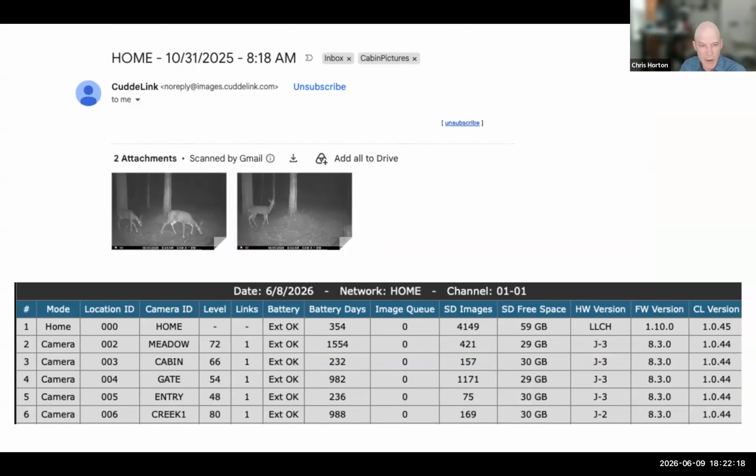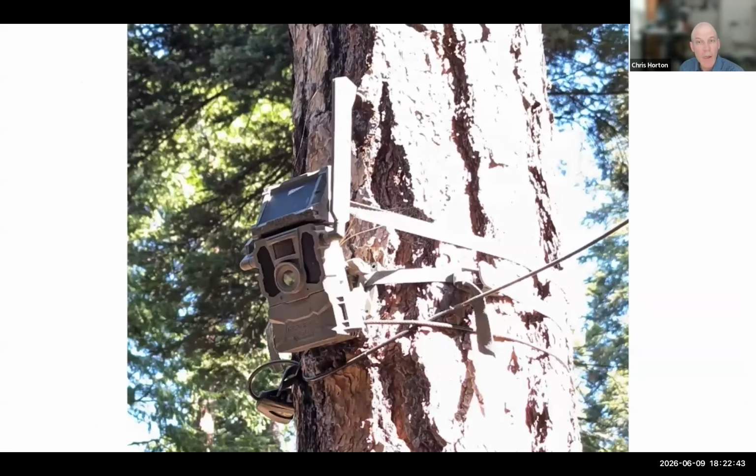So you can see I've named all of them. I can see how good is the connection, what's the battery status, how many days the camera has been powered? Are there any images that haven't been sent yet? How much space I've got left on the SD card? And so if you'll notice, this Meadow camera is surprising. When I looked at it, it has been active for 4 years running.